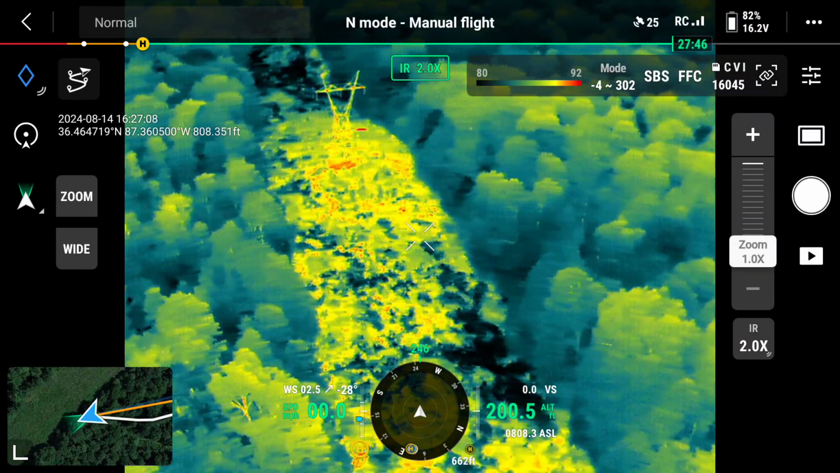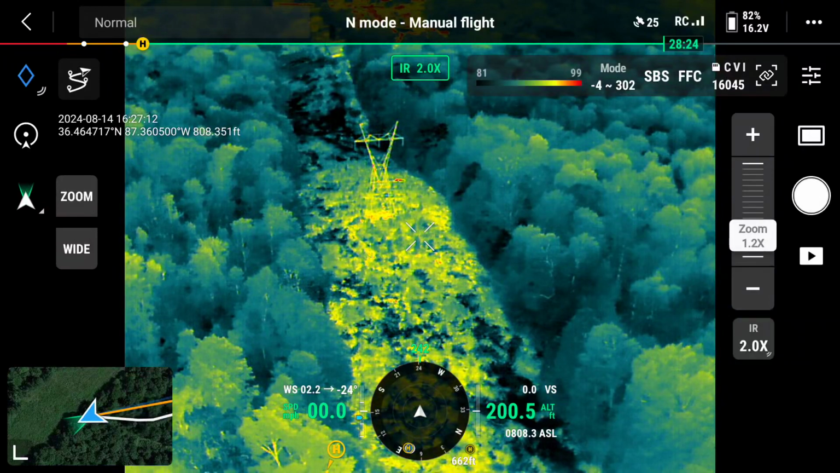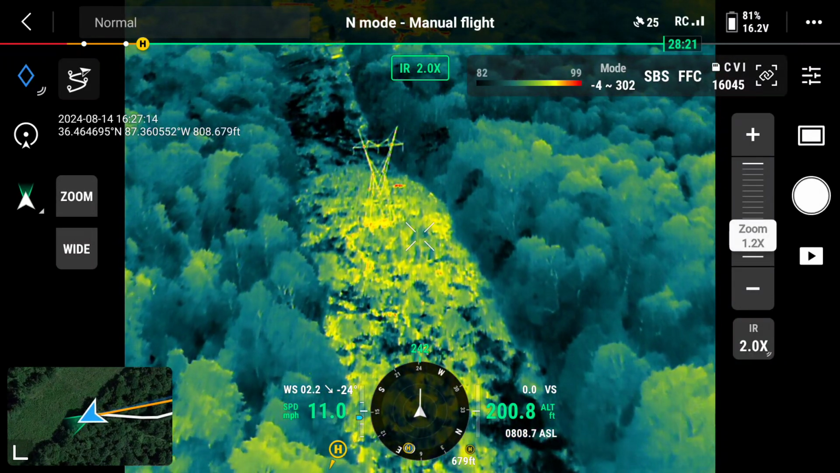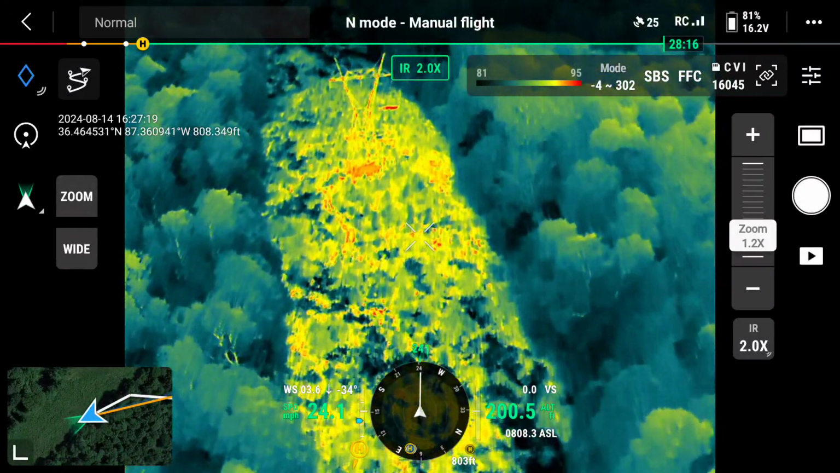TVA lines just behind the house, high tension power lines. There's usually a deer hanging out over here somewhere. At least as we get on closer to the evening. It may be a little early still.